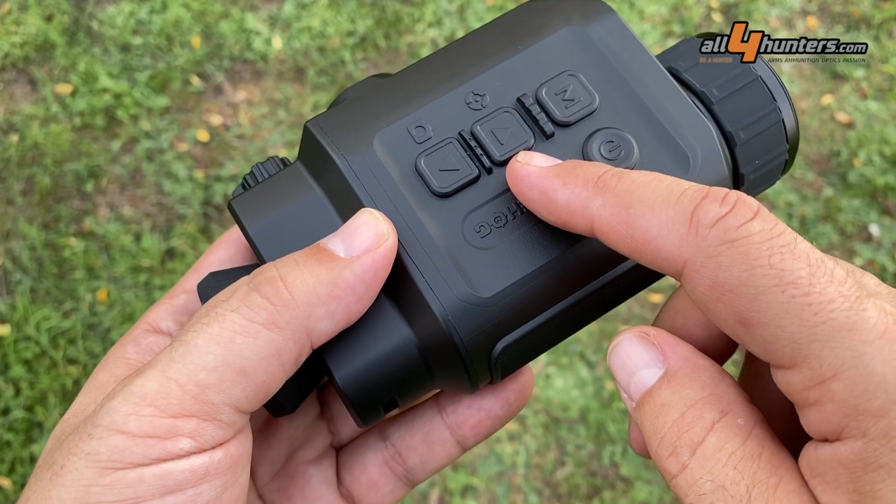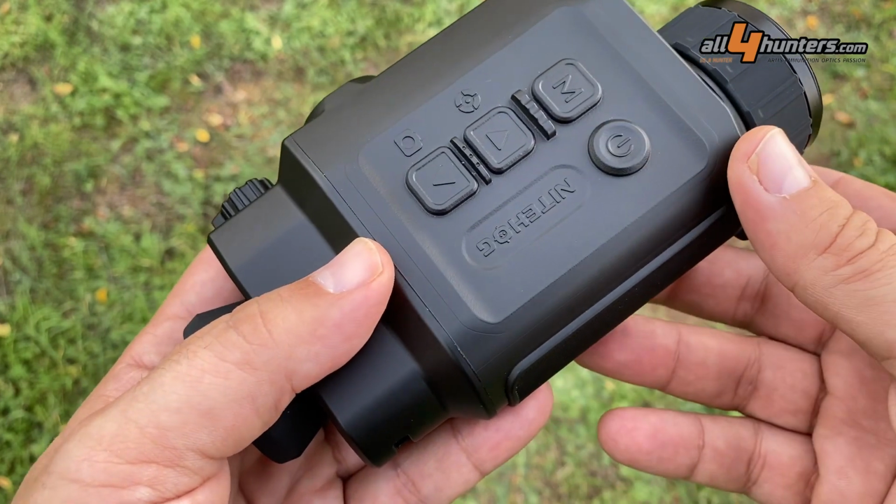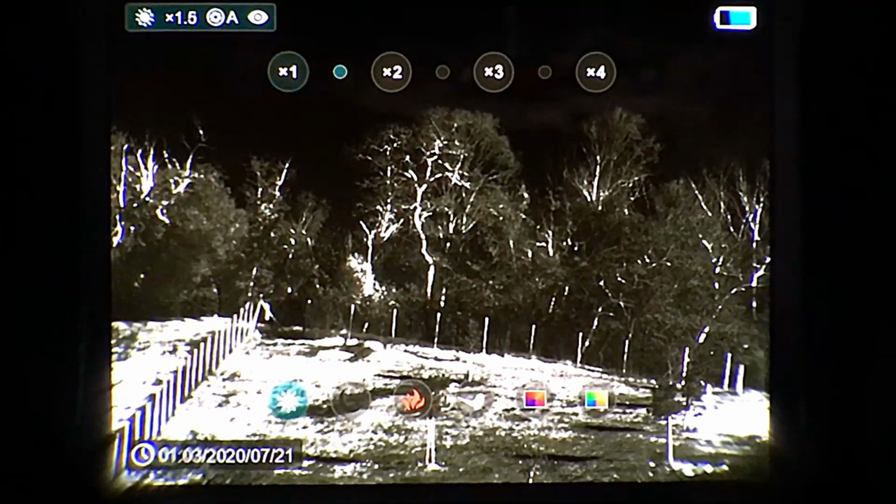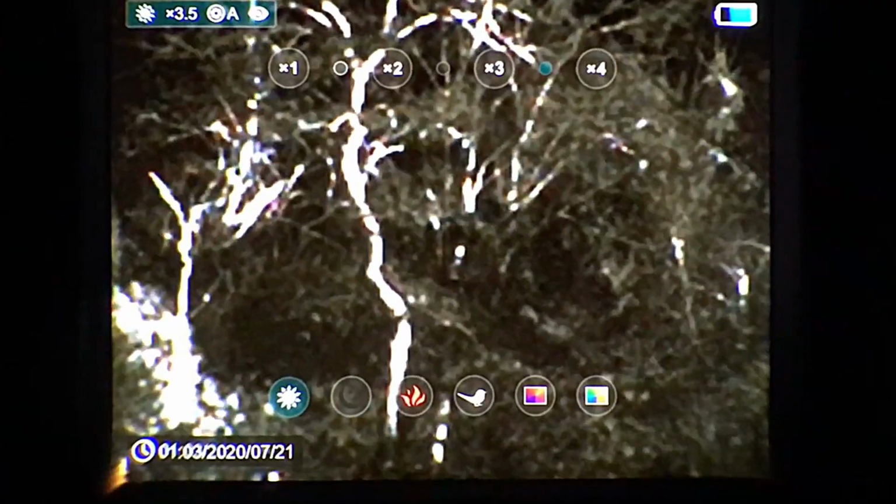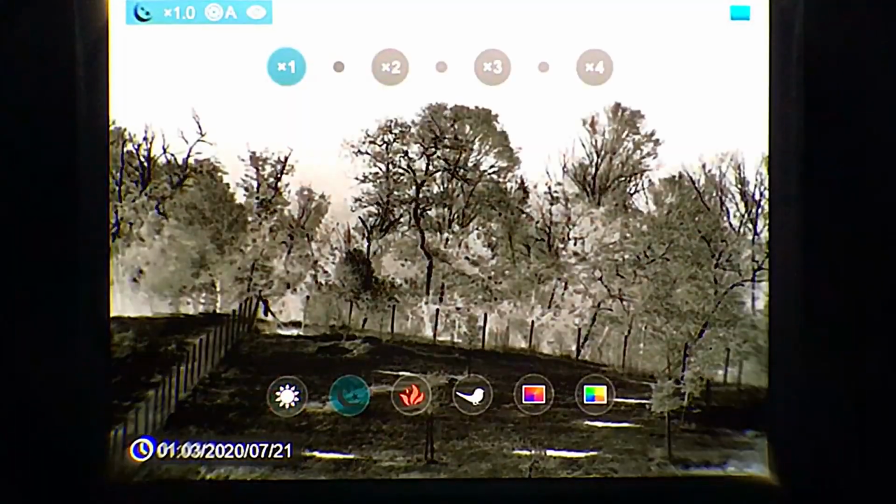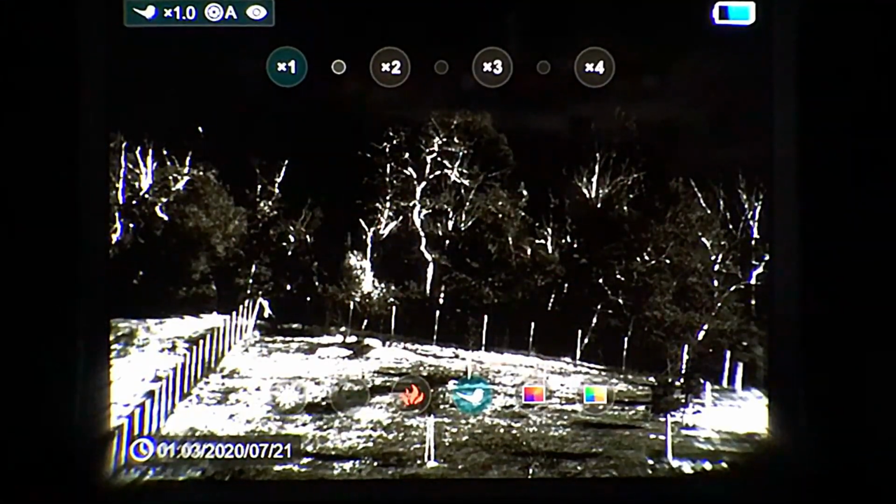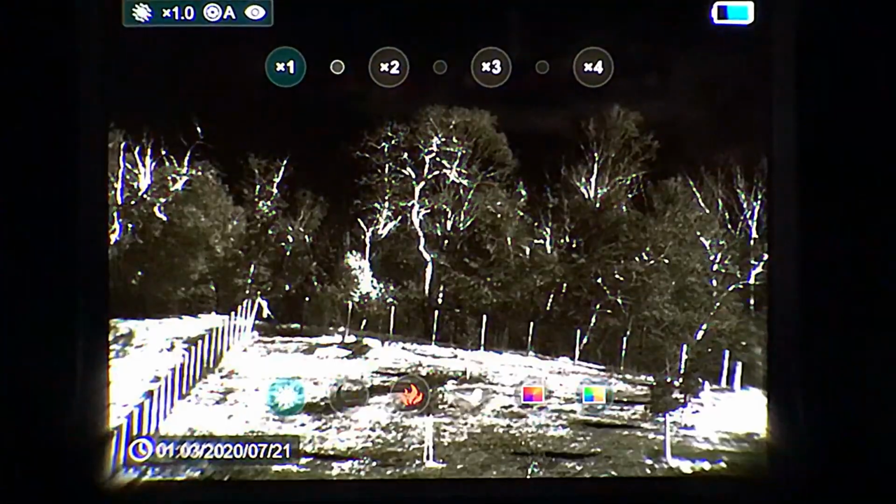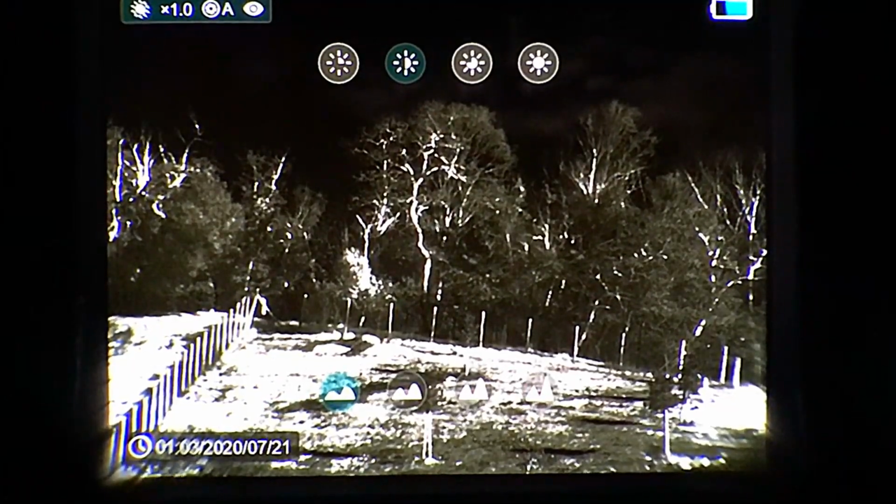The up and down plus menu control buttons may yield some confusion when we select the magnification and color palette change menu. What happens is that the top button will cycle through all magnification settings, and the down button will cycle through all color palette changes. All of this can be easily solved by reading the manual with a little bit of attention and testing it at home before actually going in the field.